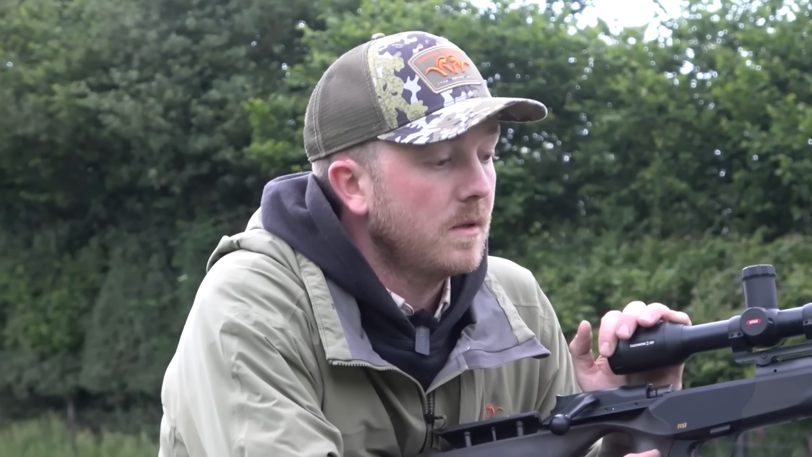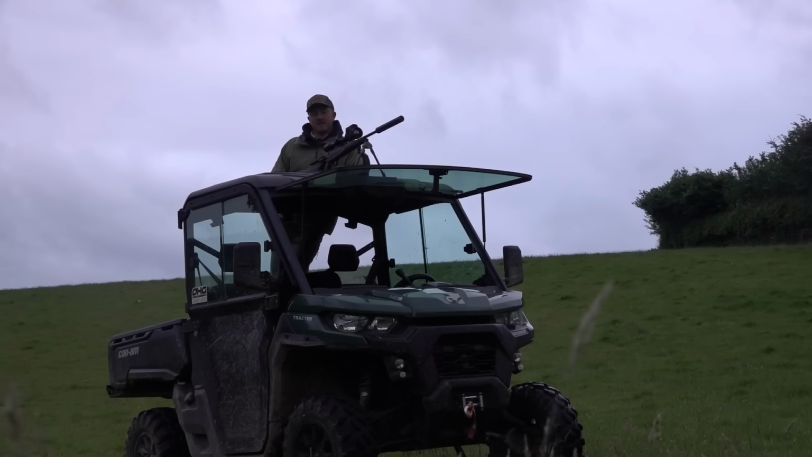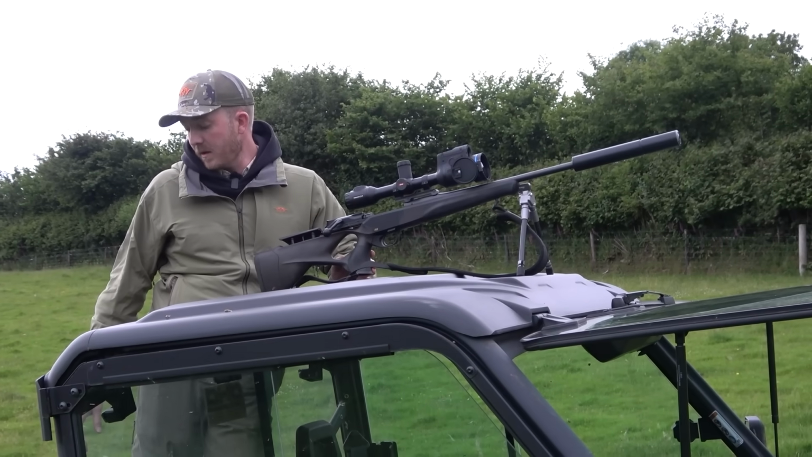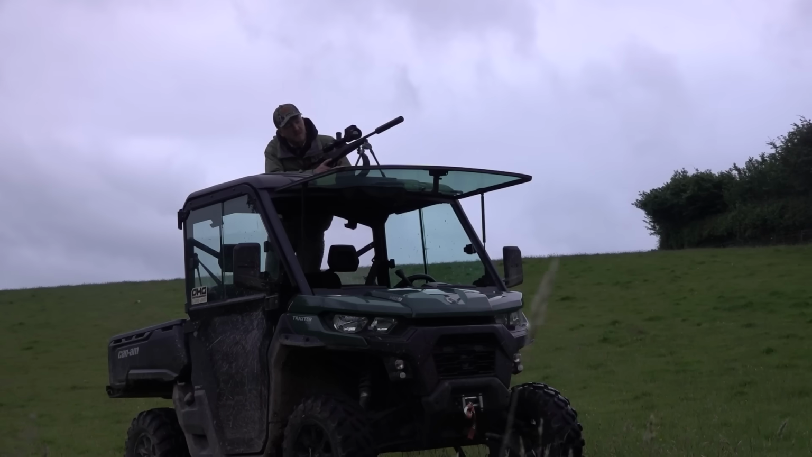Swap the rifles around. We've got some big valleys here, so that's where the 223 will come in handy, just in case we need it. The challenge is we've got two rifles, one up here on the bipod, one behind me, which I'll shoot off sticks with, and one scope. It's the Pulsar 2 XP60.